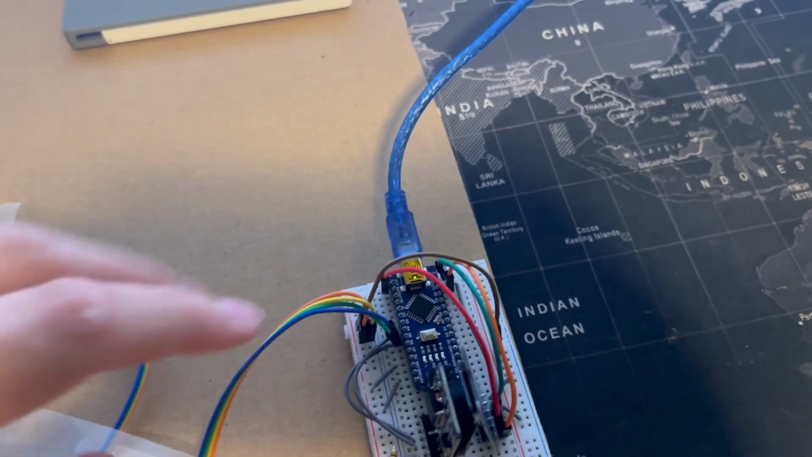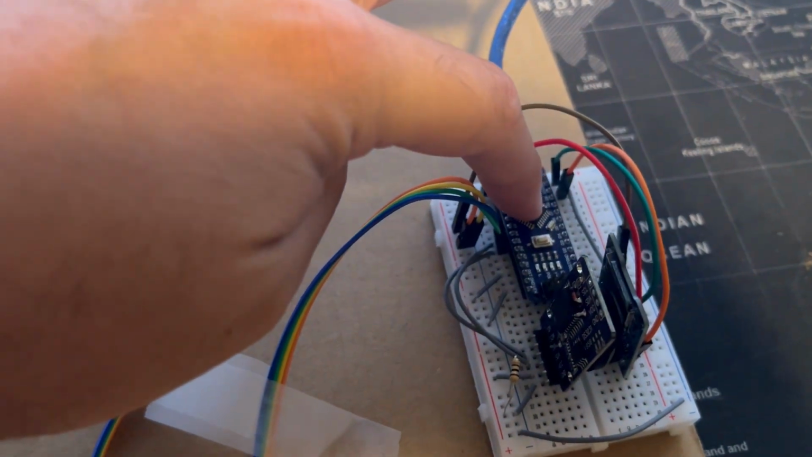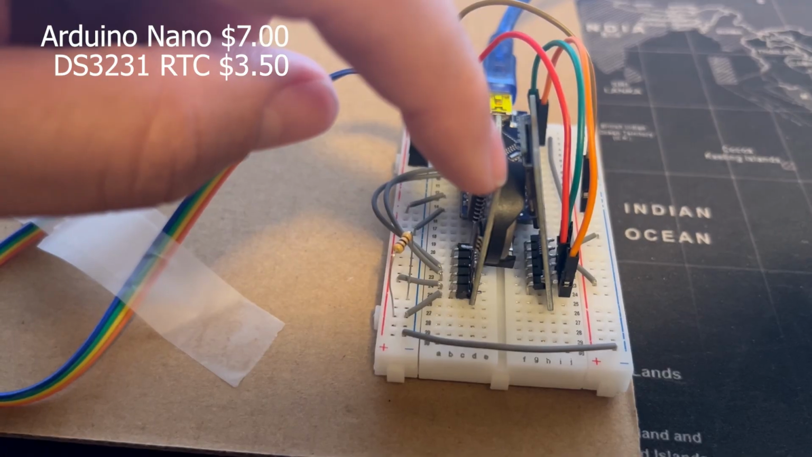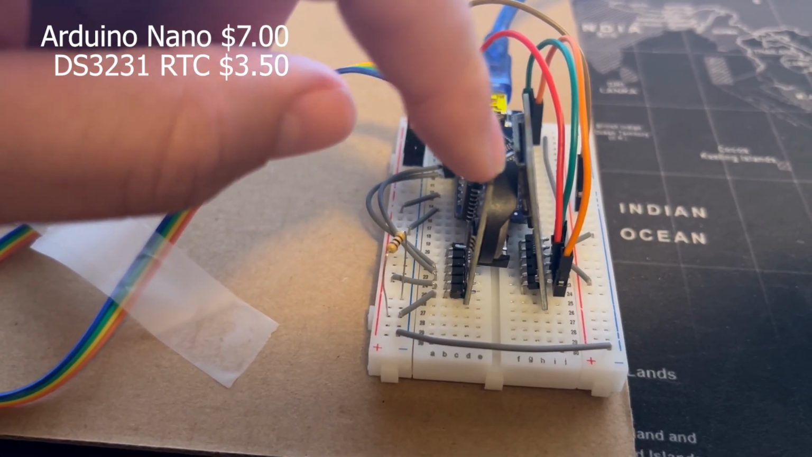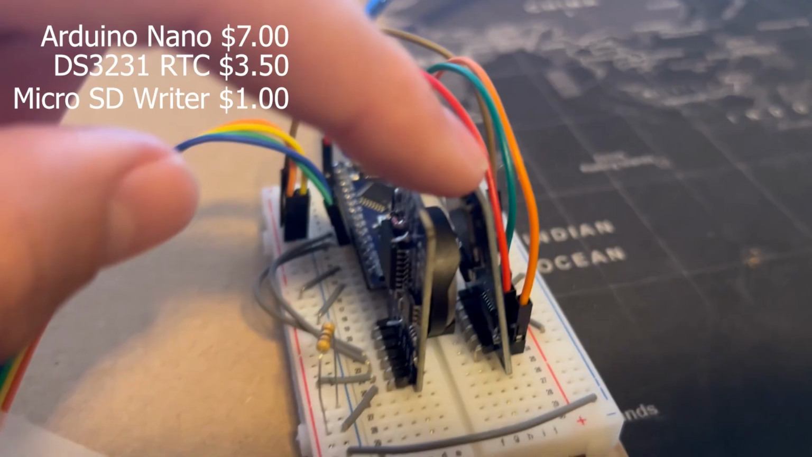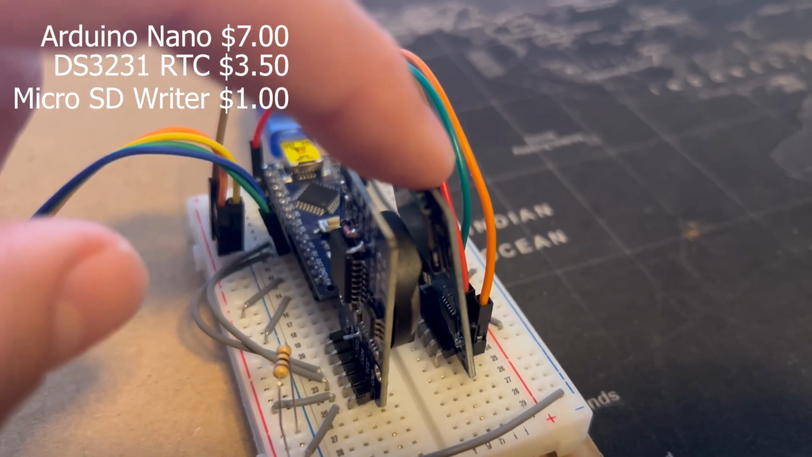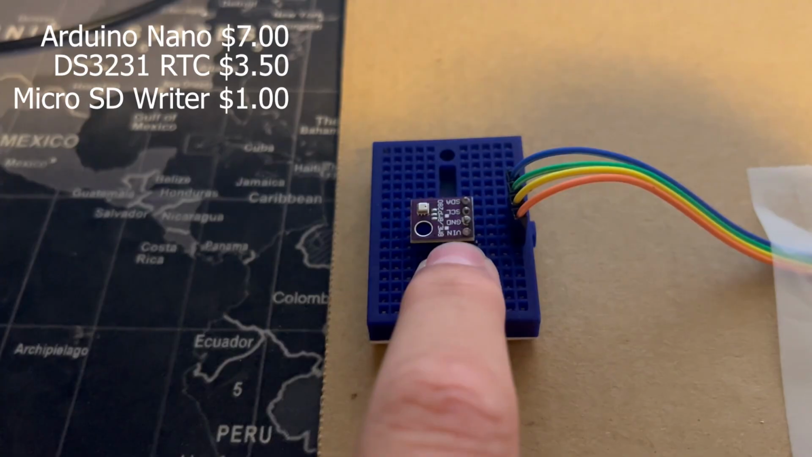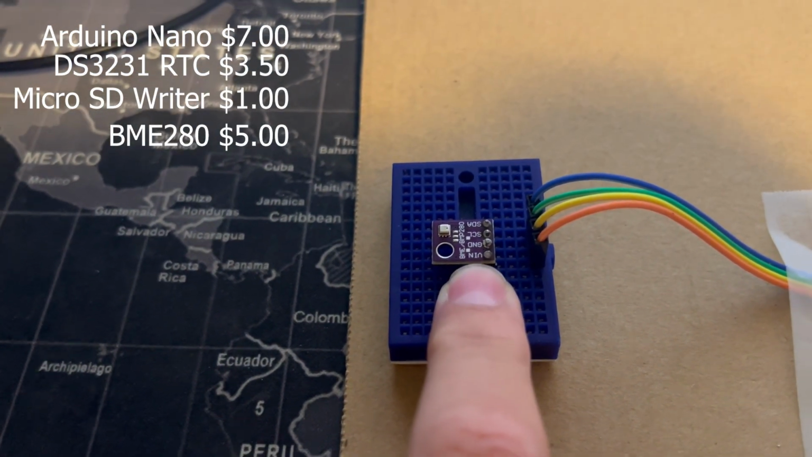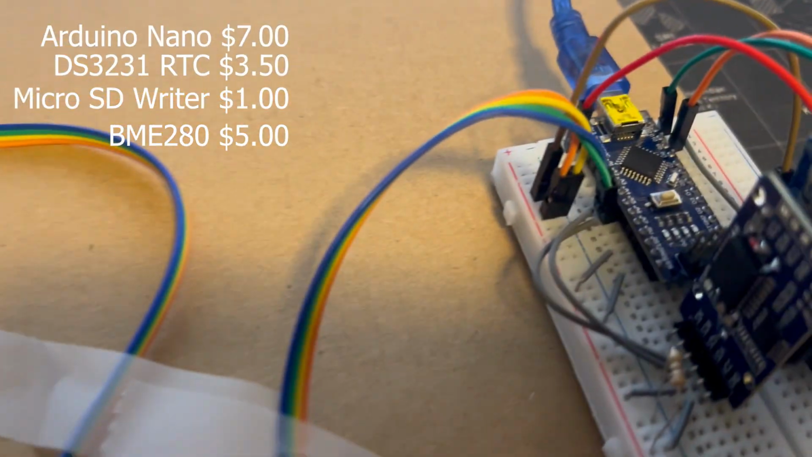Here's exactly what we're using, and you can get all of this online. I got it all off Amazon. But this here, Arduino Nano, this is the DS3231 real-time clock module, so it can timestamp every measurement. This is a micro SD card reader and writer to save all the data. And this way over here is the BME 280 sensor that measures temperature, air pressure, and humidity. And then this and this are just basic breadboards.